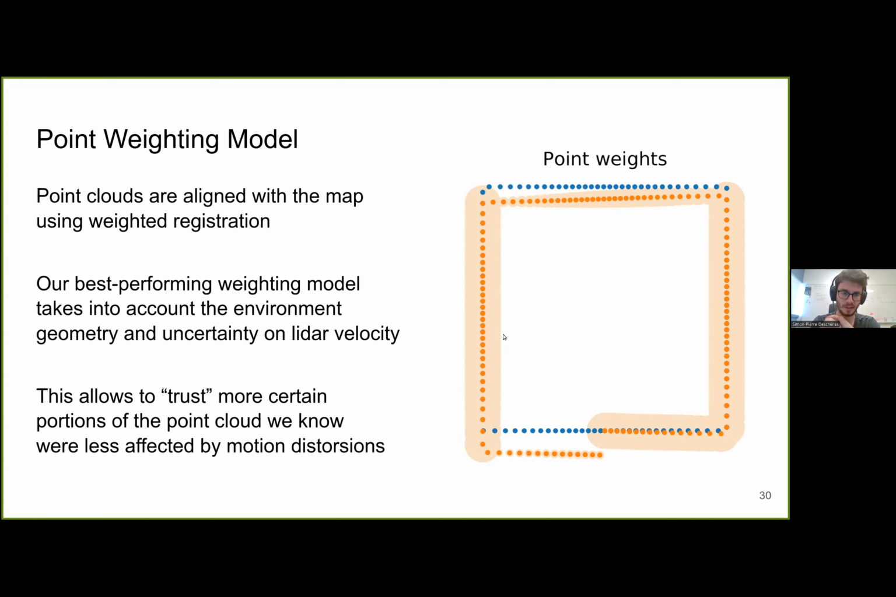And so with this technique, we were able to trust more certain portions of the point cloud, which we know were less affected by motion distortions.